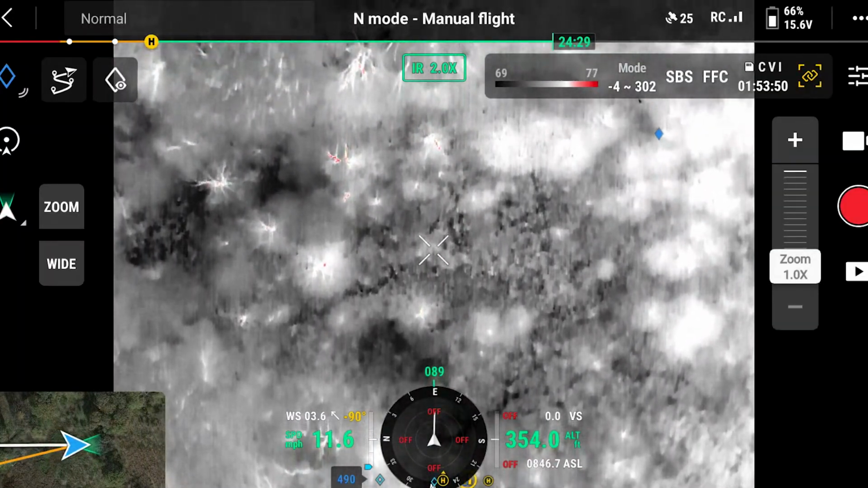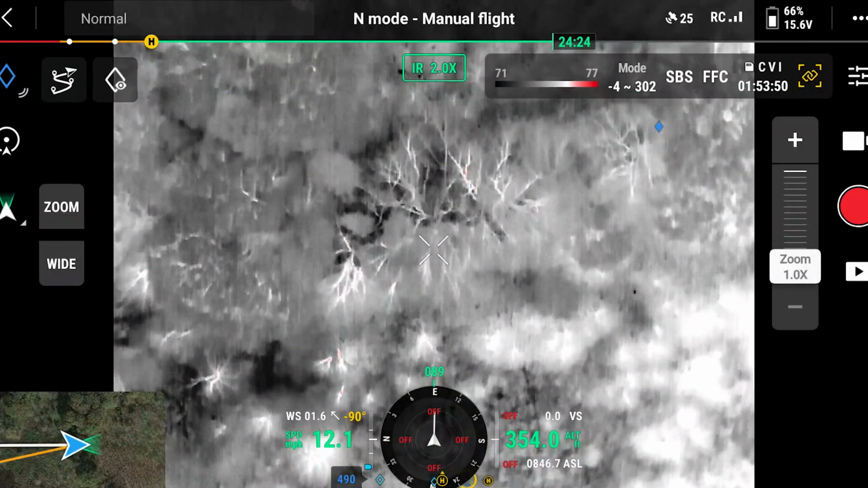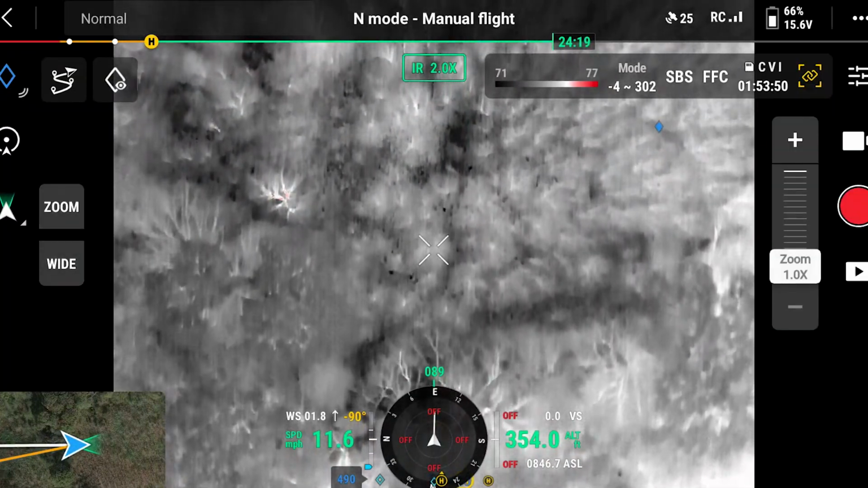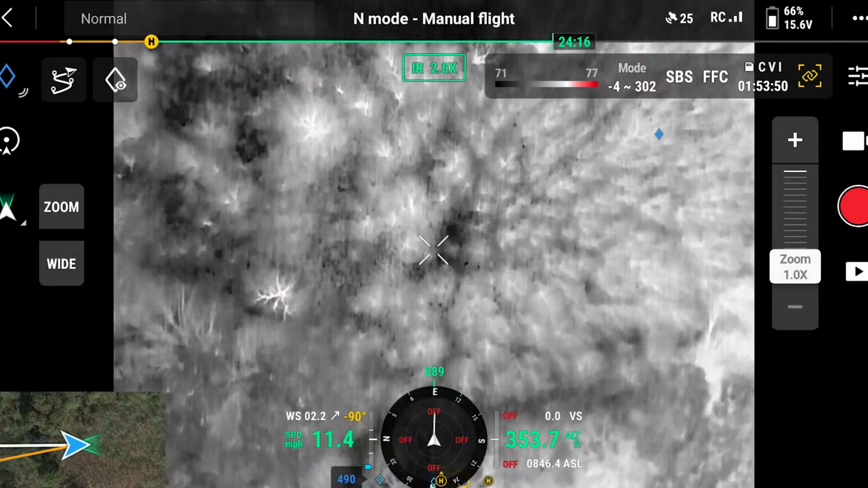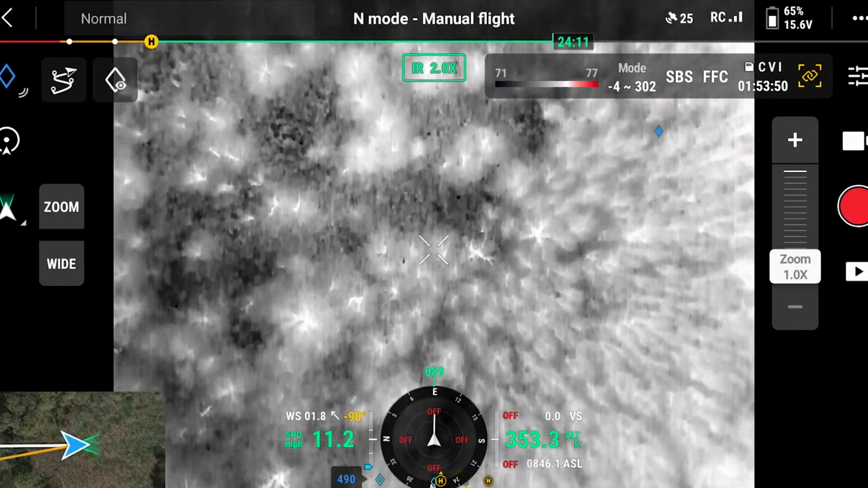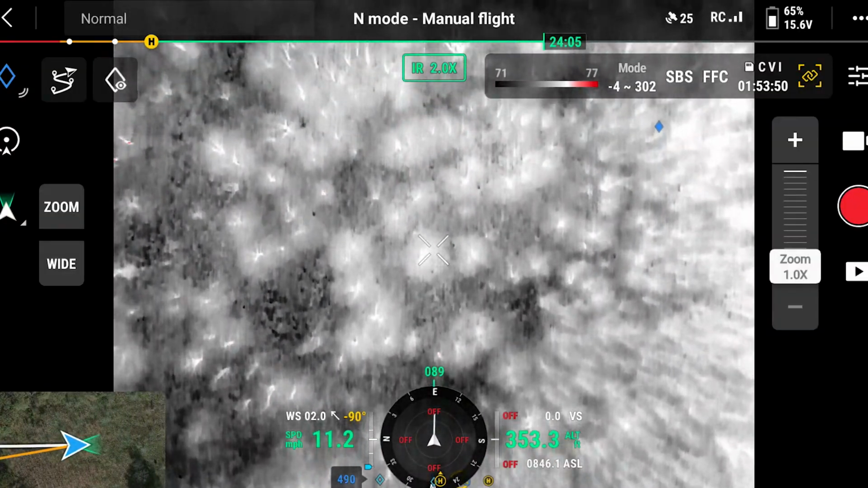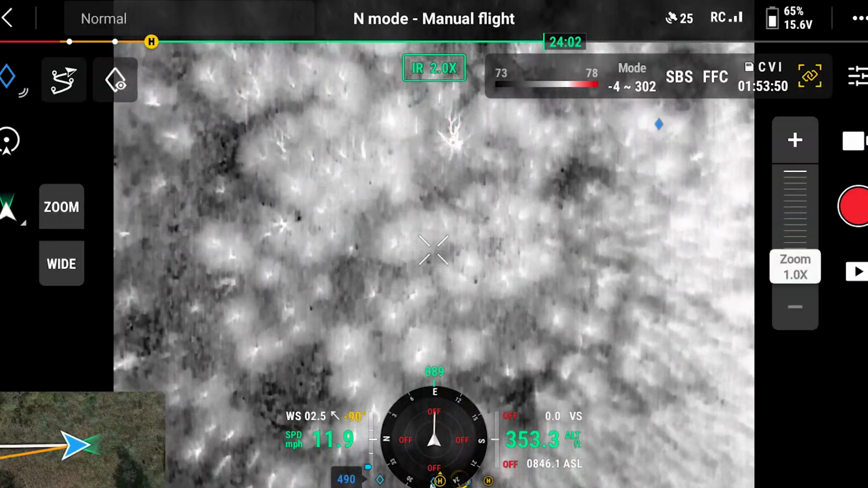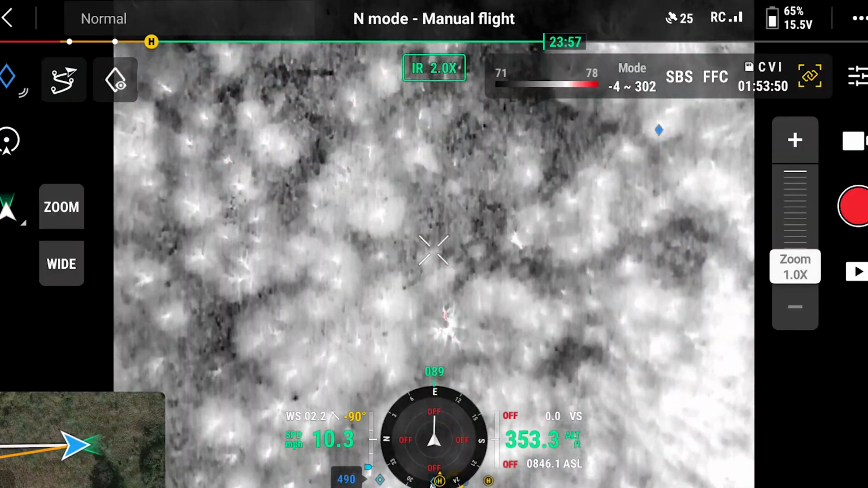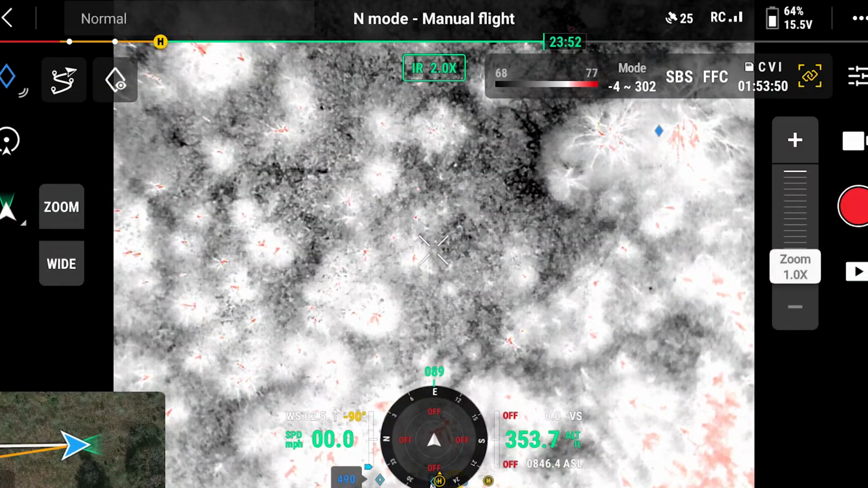So obviously with a survey like this, we want to know how many deer are on the property, at least try to get an idea how many, how densely populated it is, but also if there's any good bucks. Is this a good property for deer? So I'm going about 10, maybe 11 miles per hour just in the initial search. Might have something down there.